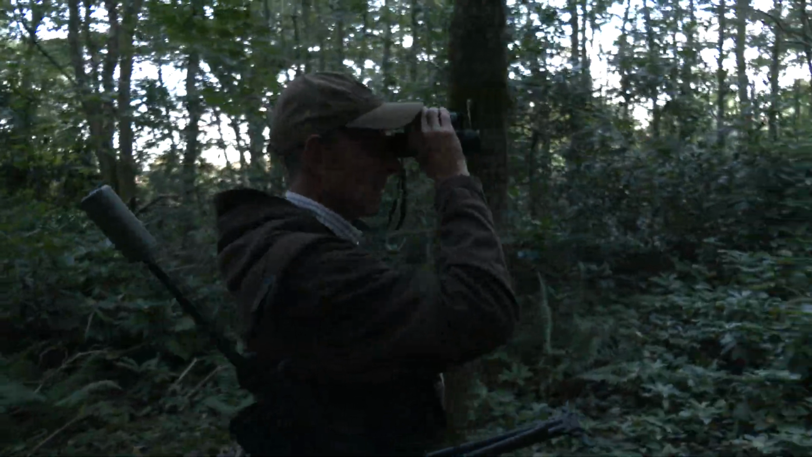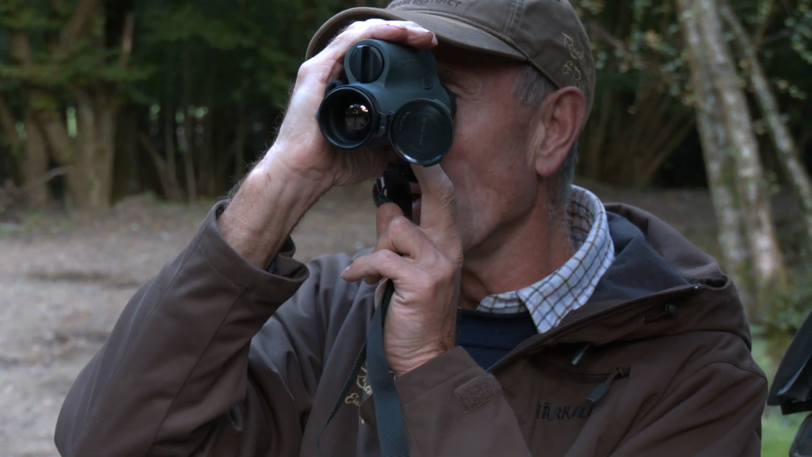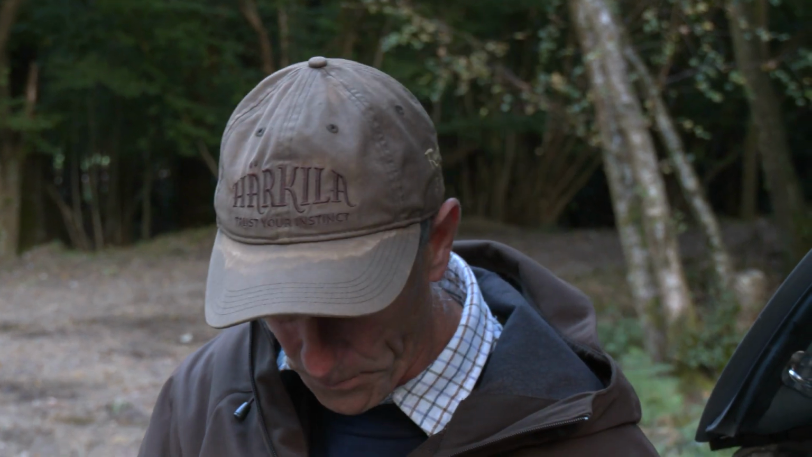Attaching it to a scope is simple. Very small little things, just under half a kilogram, very compact, very ergonomic, and very easy to use. And there's some deer over there, some deer behind David actually, and some squirrels. So very, very straightforward thermal monocular.